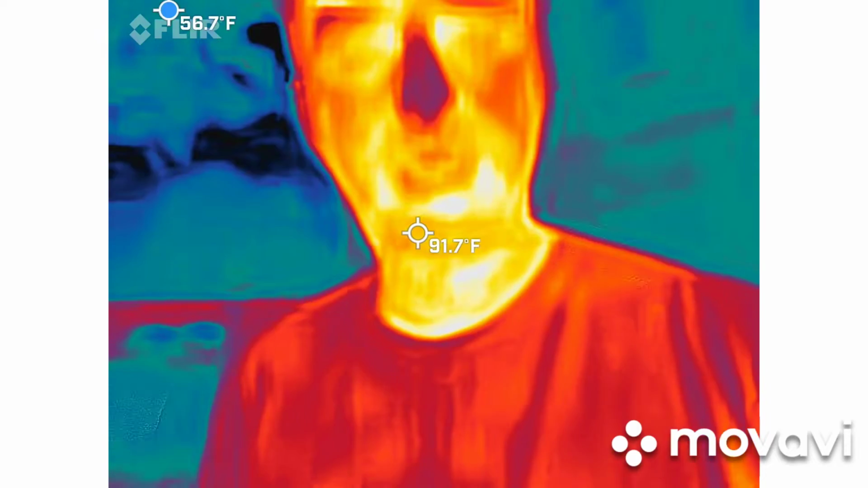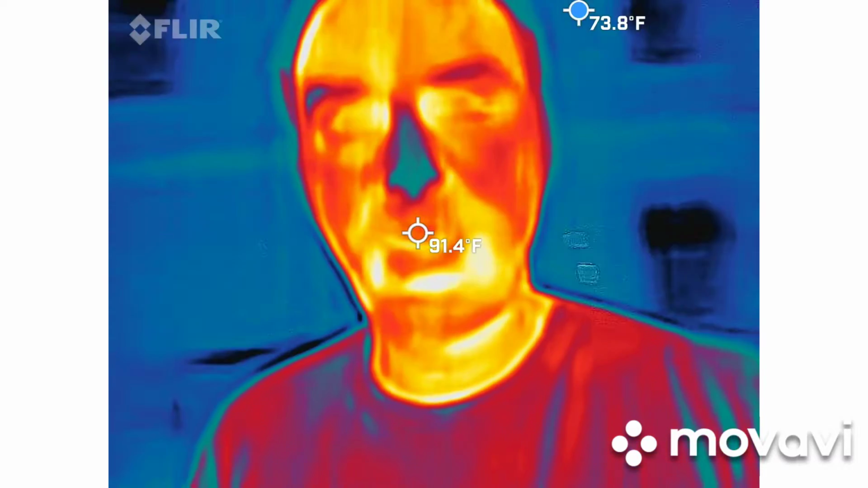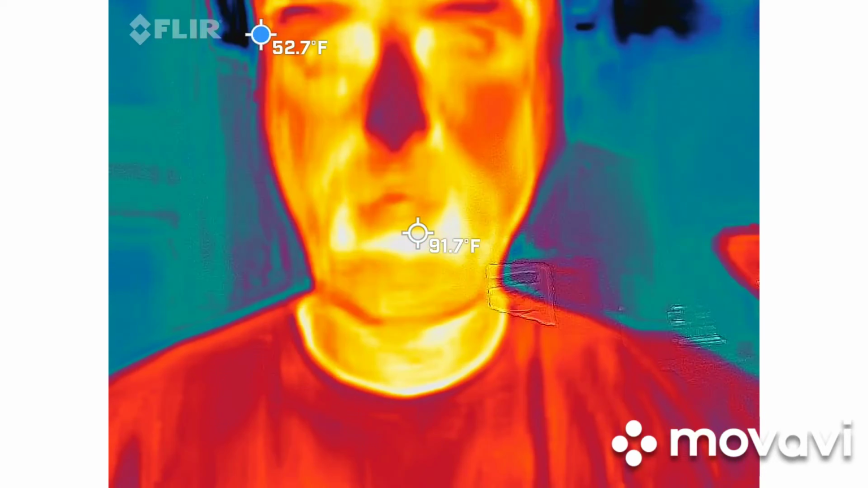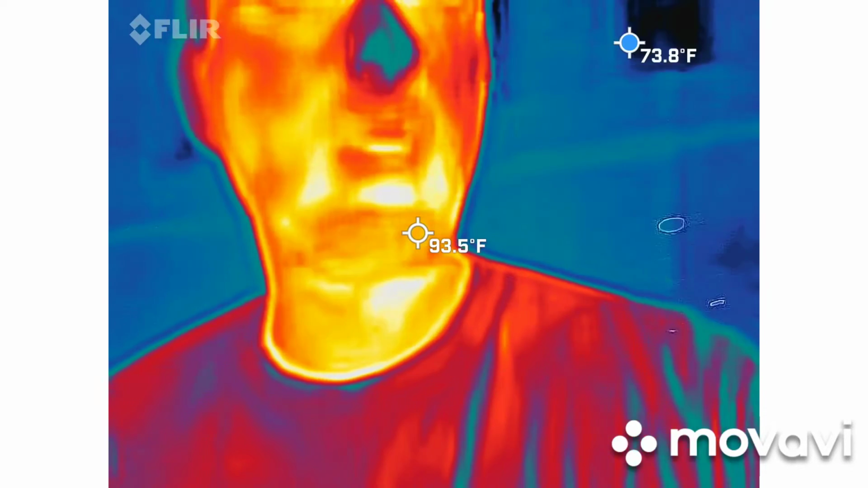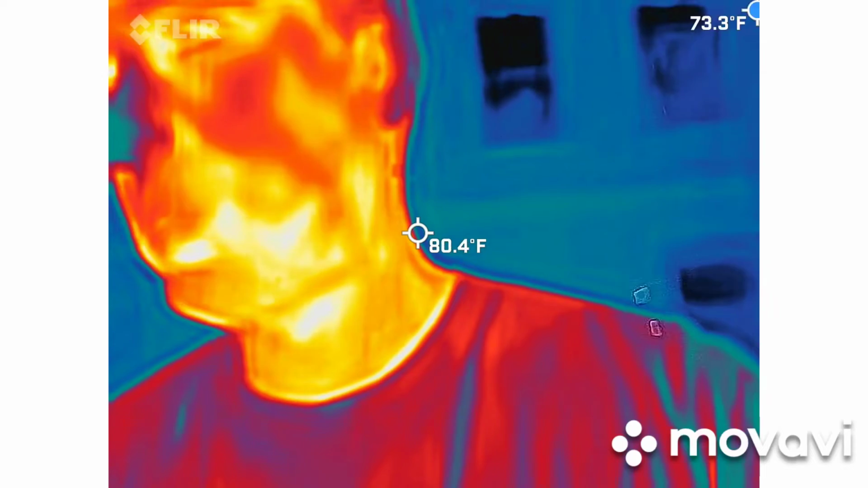So you guys should be able to see me in that camera. I'm orange, red, and yellow. So everything around me should be somewhat blue or black. Those are the colder areas because my skin temperature is going to be the warmest thing out here, and or your skin temperature, hopefully, if you're not ghosts.